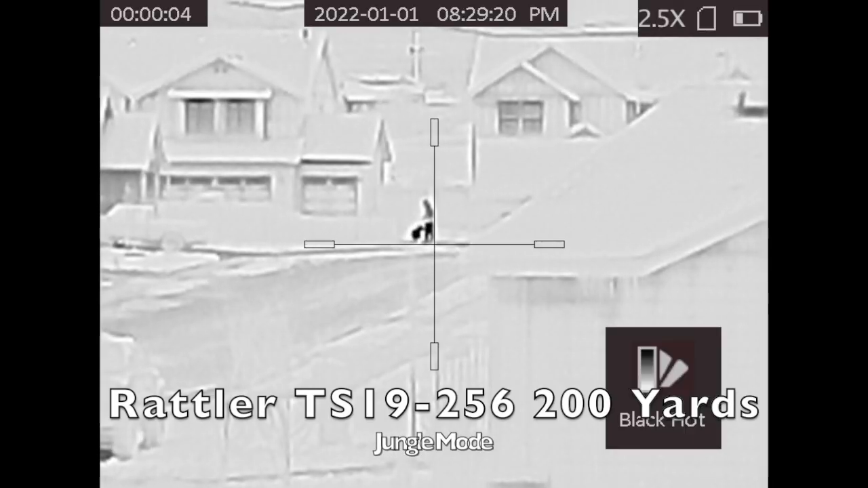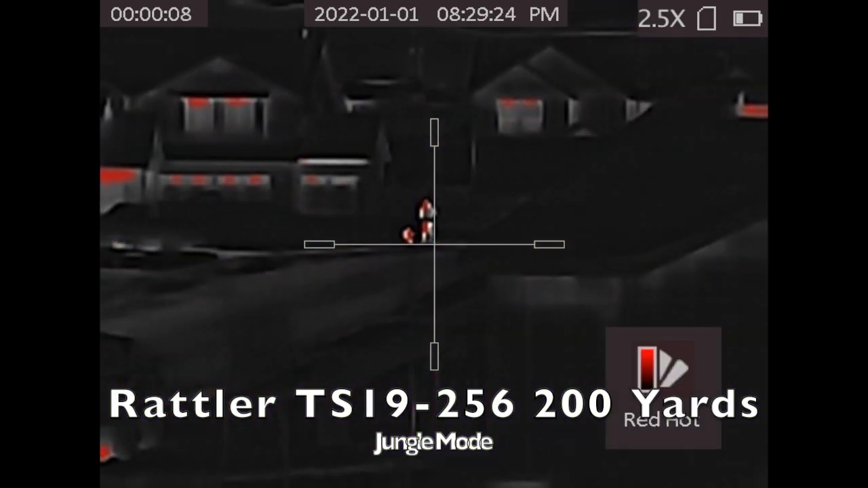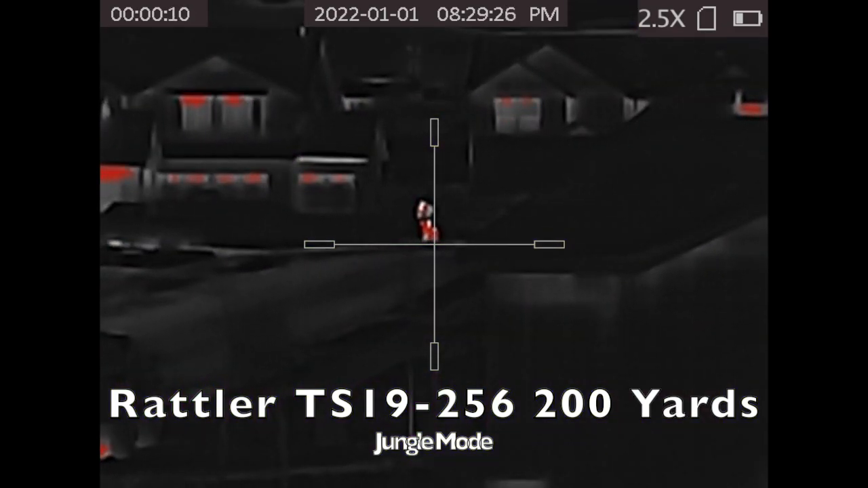We show you the external rangefinder that we use, and we also have a better one that we're going to be selling starting in March or April. That's going to be a 1200 yard external rangefinder that works with these AGM Rattlers.